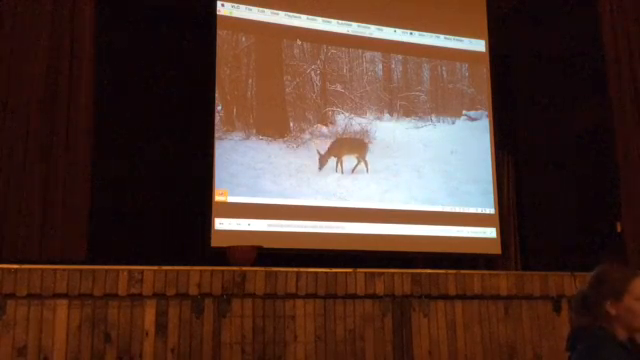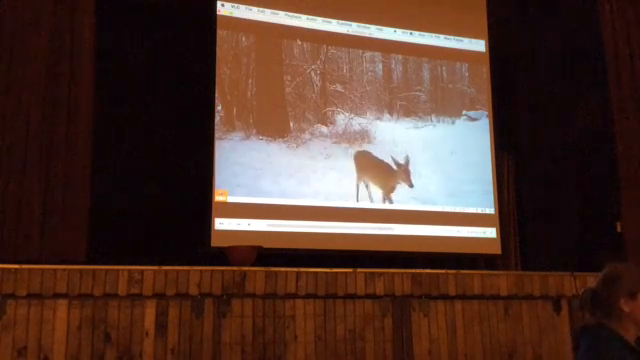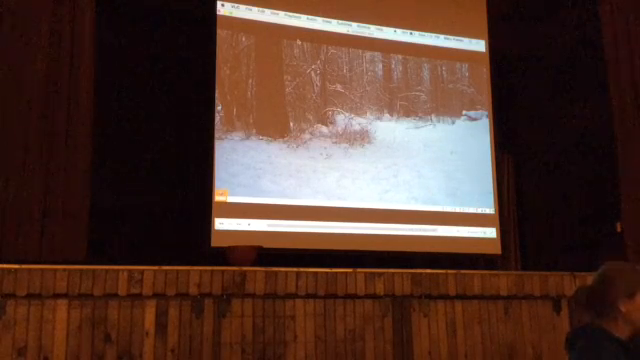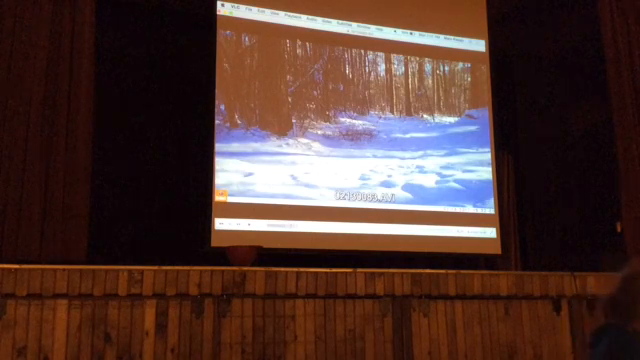There was a lot of this. I'm showing you a short clip of these guys. That's a buck. Yeah, you could tell some of them were females and some of them were bucks. I could tell just by looking at the amount of... well, some of them had little things.